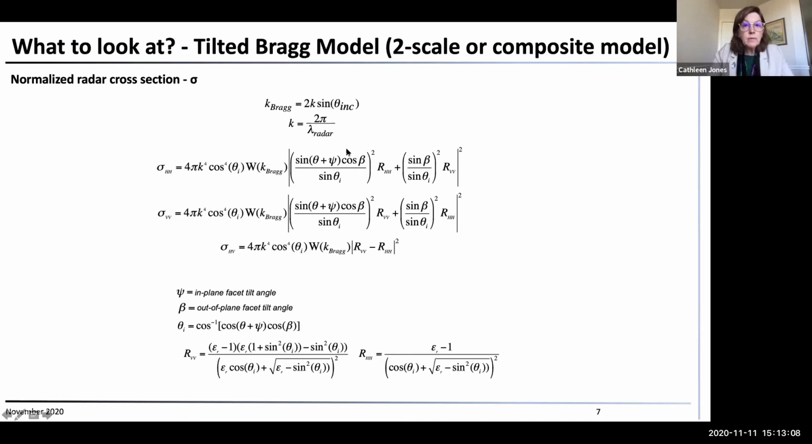So this is the expression for the radar cross-section for different polarizations, and it depends upon both the ocean wave spectrum and these Bragg coefficients that depend upon this complex dielectric constant.